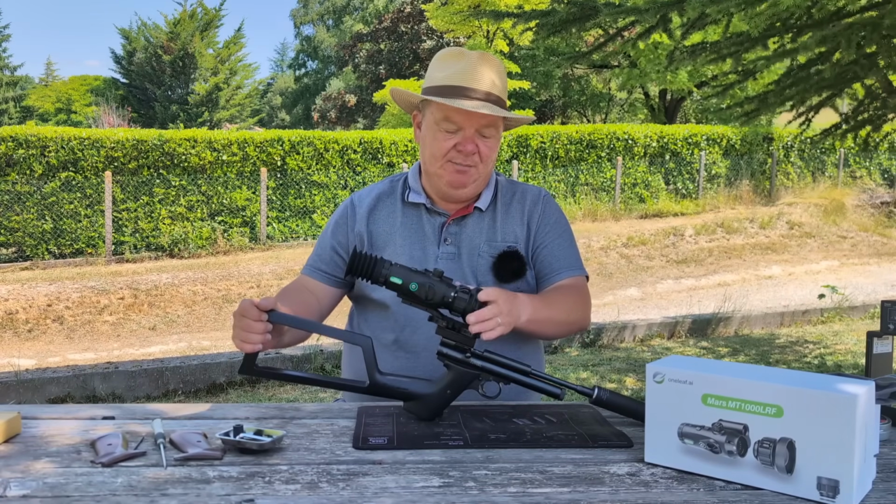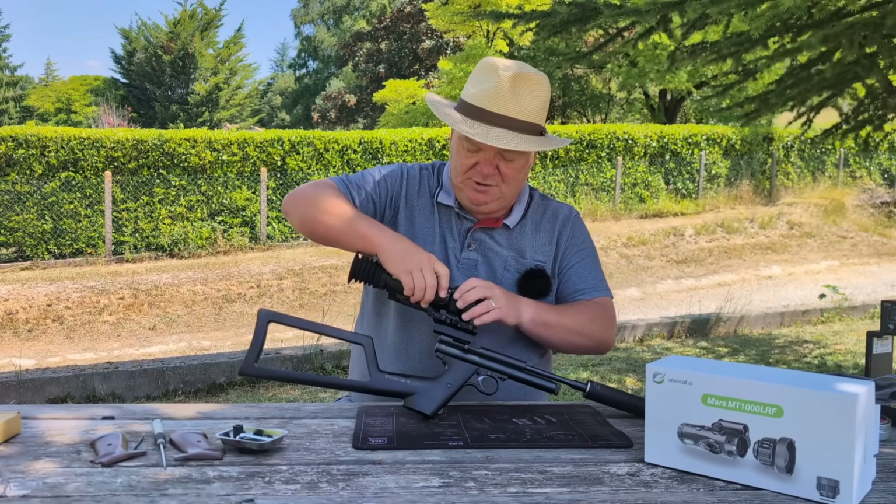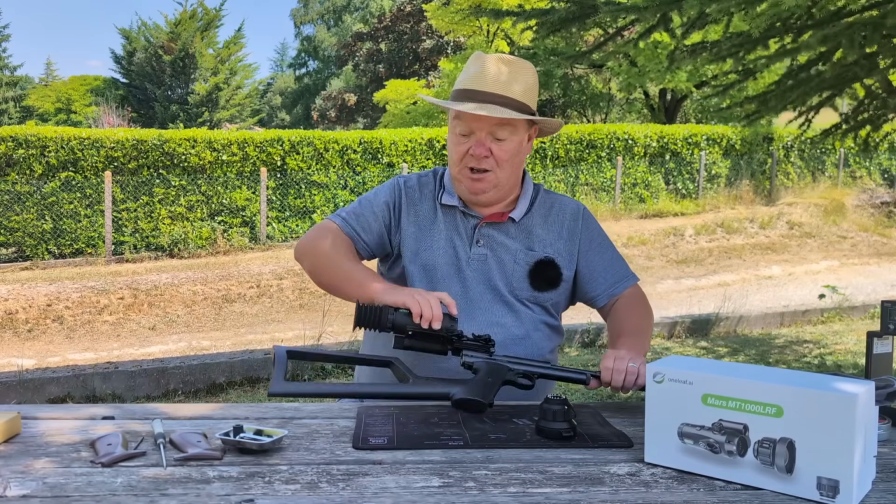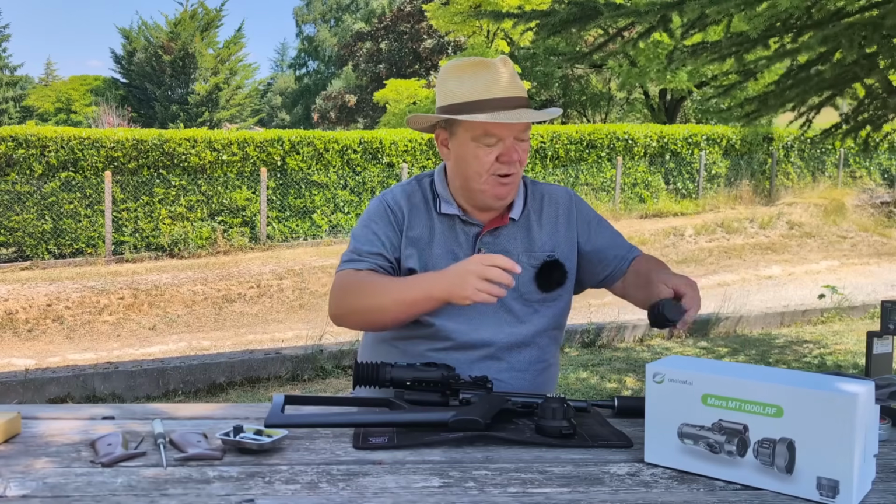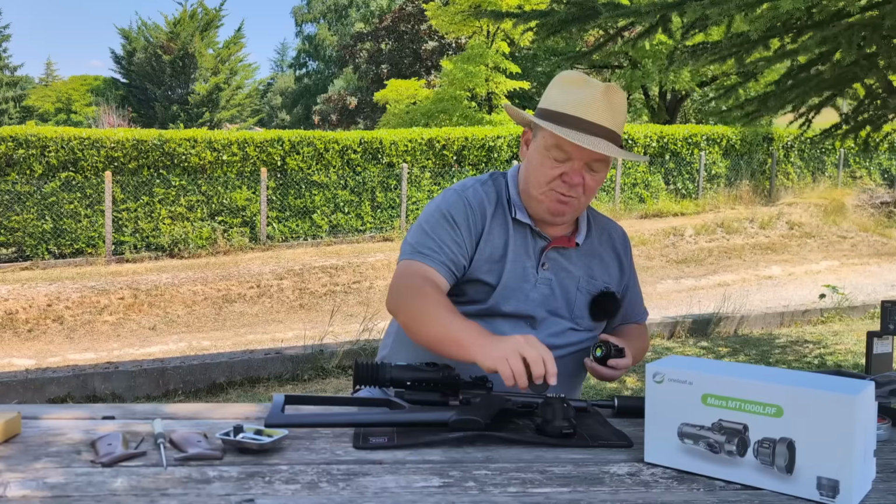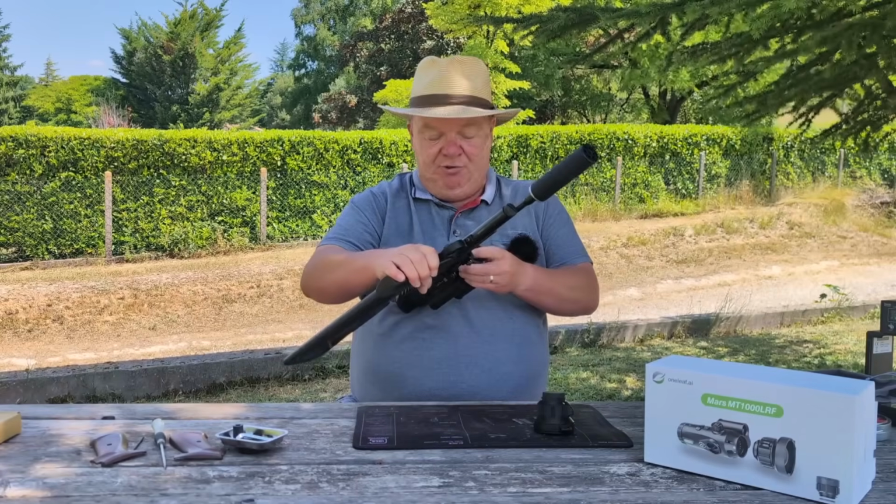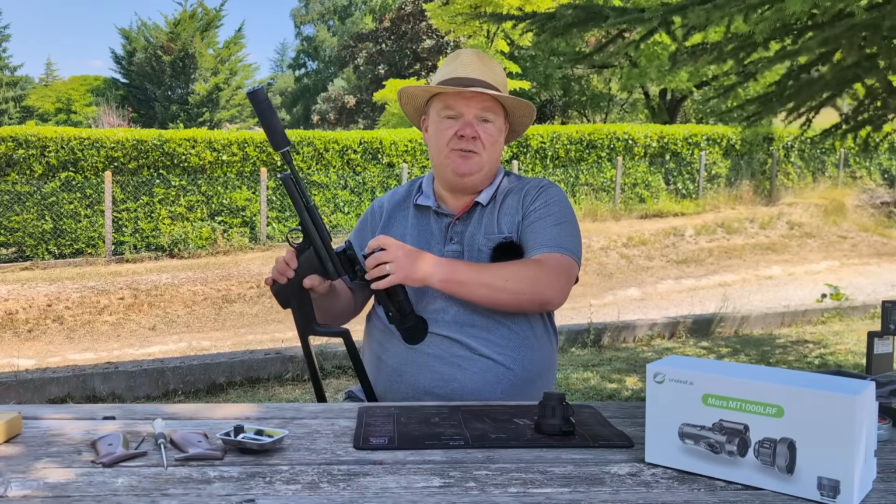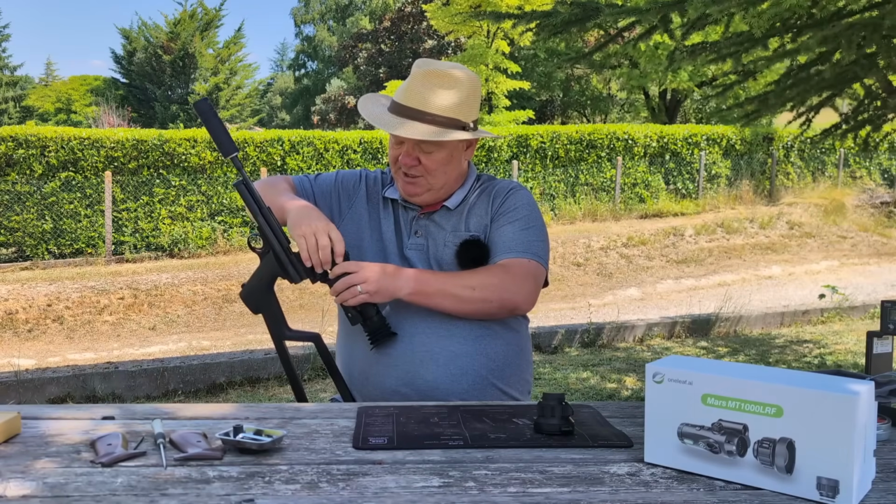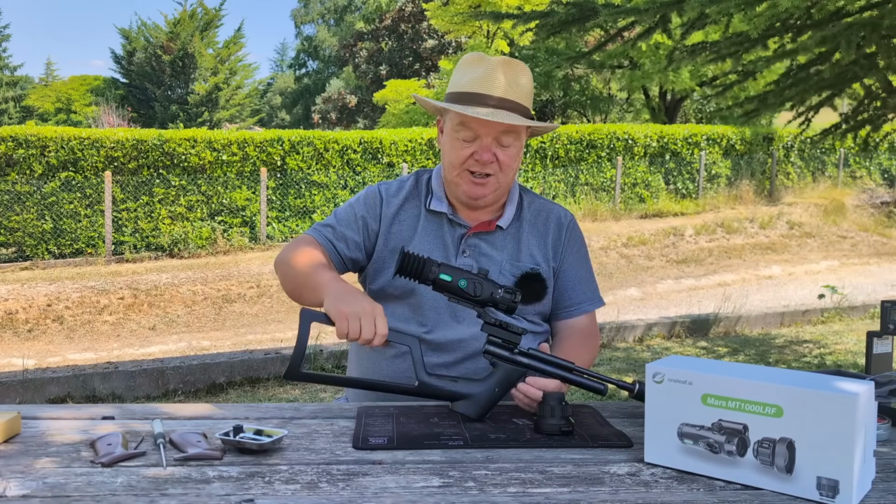And that is the 50mm lens. Because I intend to be using this primarily at up to 20 meters, that's what I've got in my mind at the moment, I'm going to swap over to the 35mm lens, which takes it down from a starting point of 2.8 times magnification to 2 times magnification.